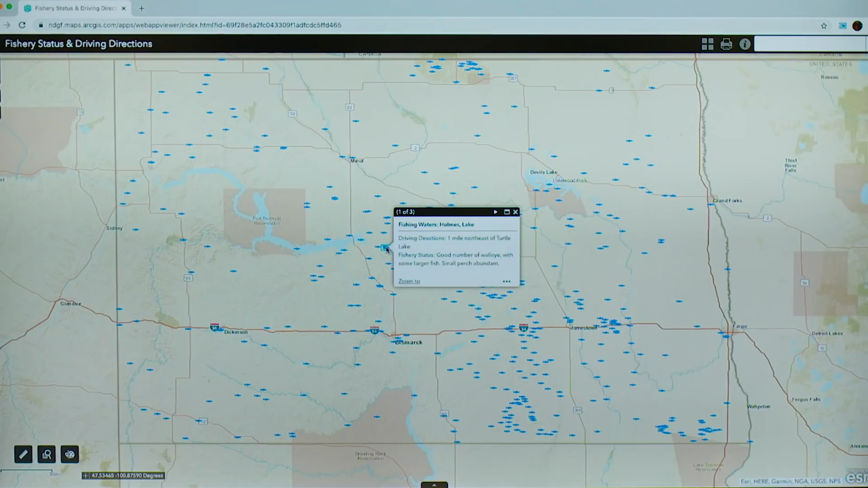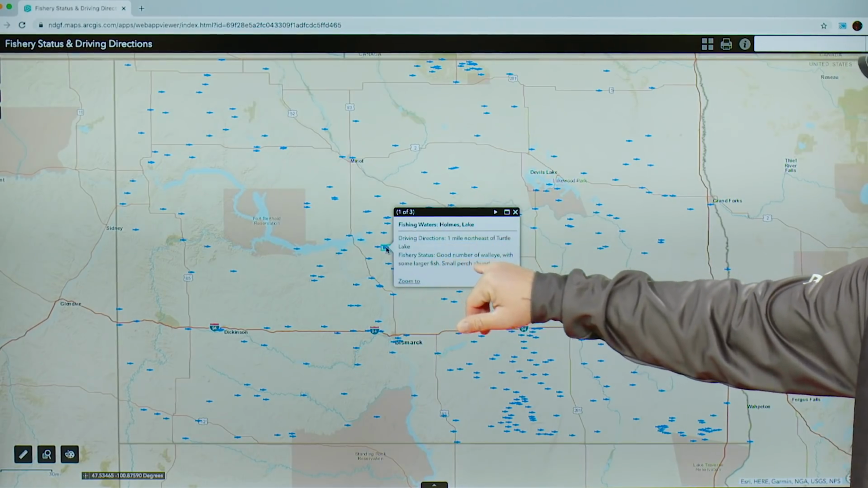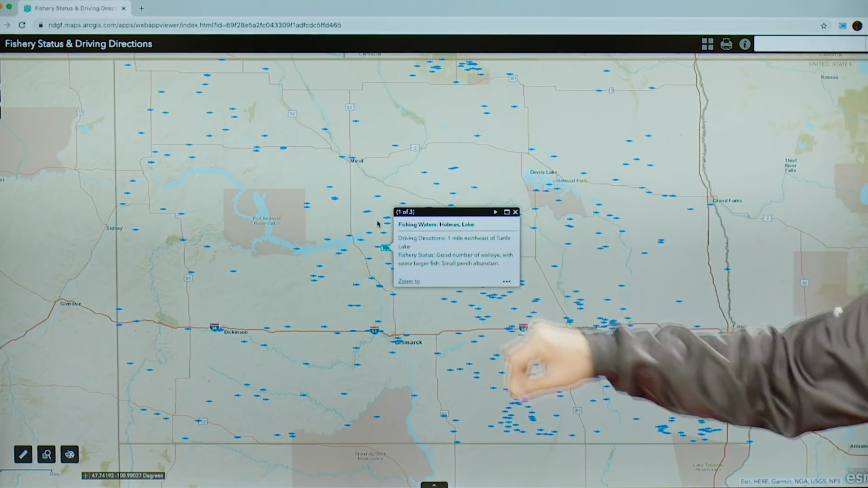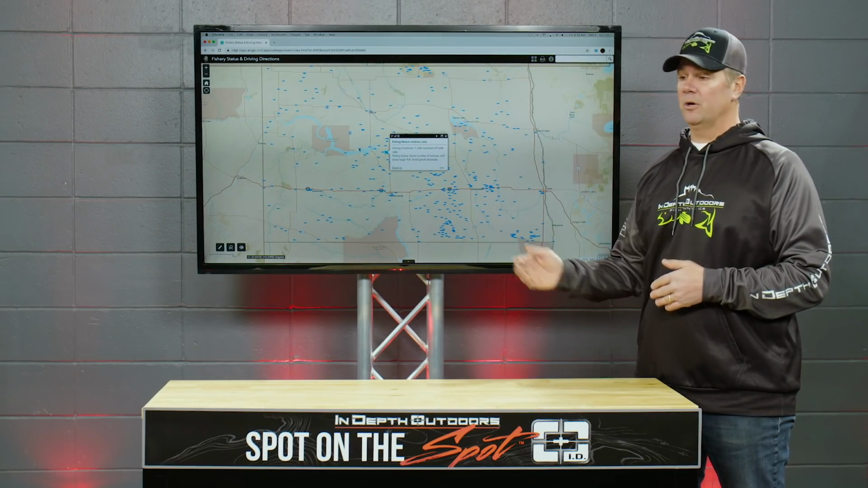A little further searching, we'll see that new body of water, Holmes Lake, fishery status, good numbers of walleye with some larger fish, small perch abundant. Might be a great walleye lake, not gonna do it for the perch.